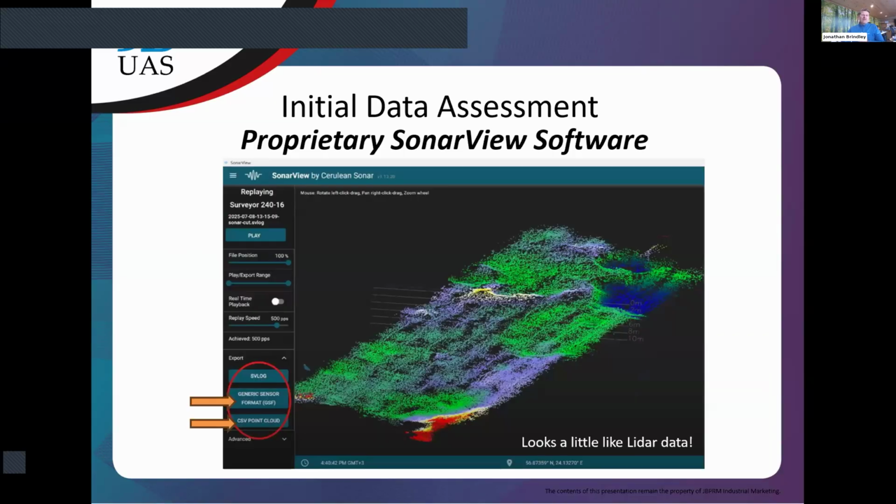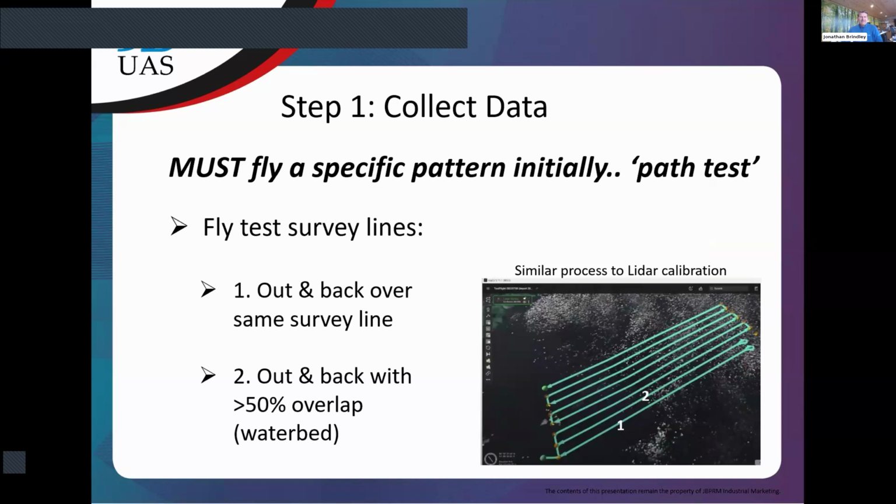And here is this proprietary SonarView software that I've just mentioned. You can see it looks very much like LiDAR data, for those of you that are doing LiDAR. It just allows you to see: does it look right? Have I got the right data? It can do initial checks, and once you've done those, you're able to export the data into the system.